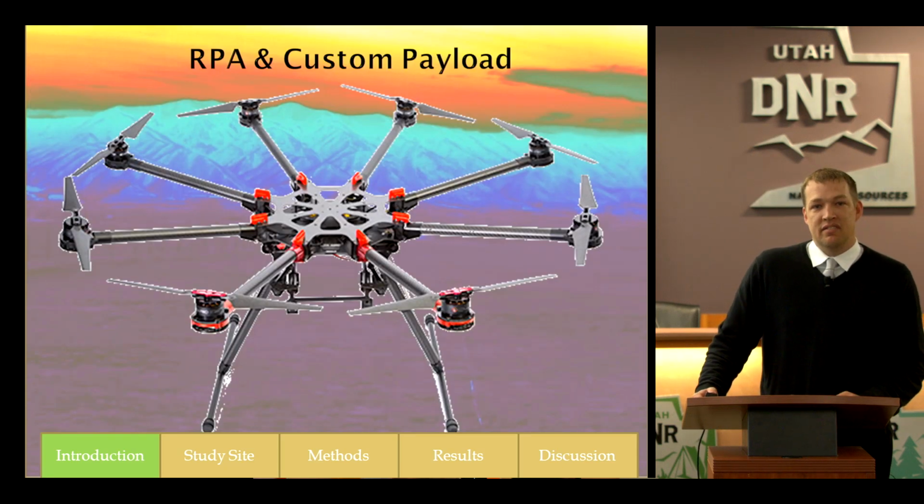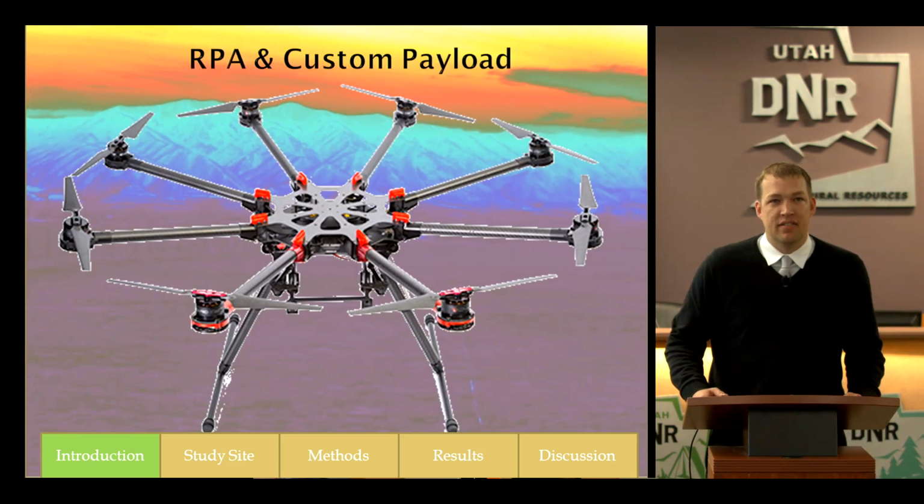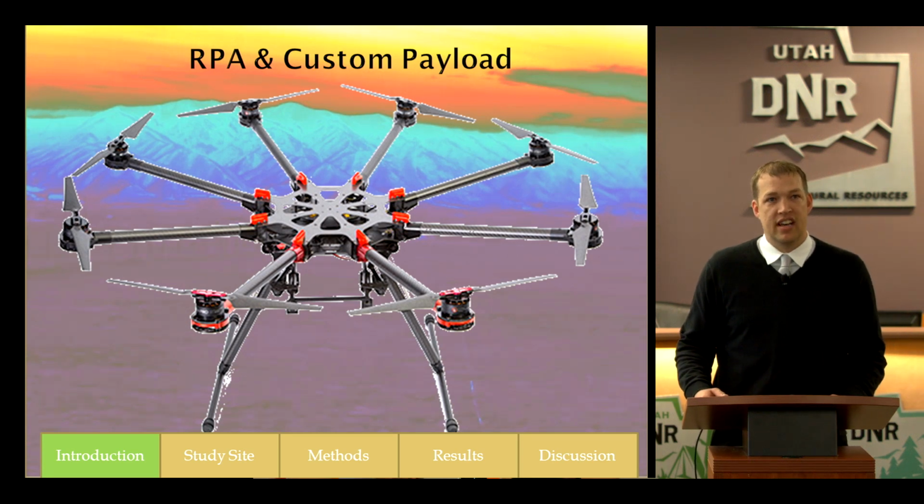So the RPA that we used, or the remotely piloted aircraft that we had used, was the DJI S1000. The reason why we use this is it's a heavy copter, so it can take heavy payloads. And I had a custom payload that I had to pre-build.